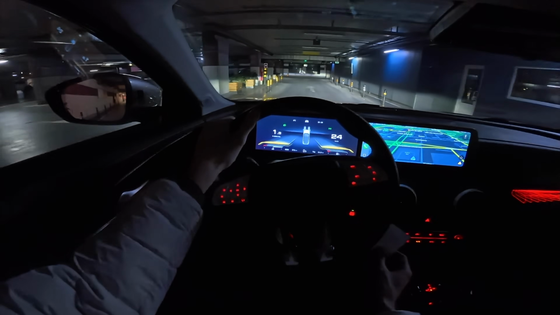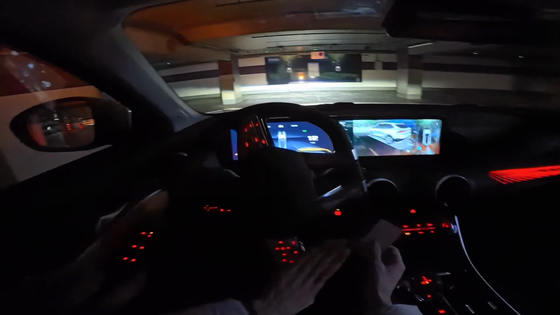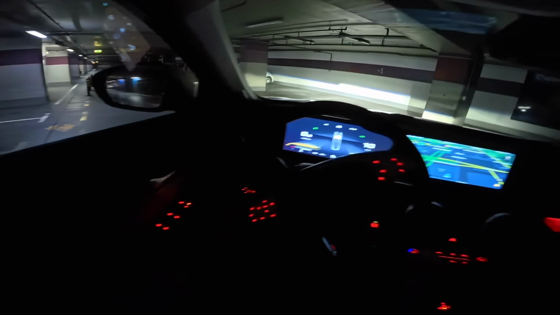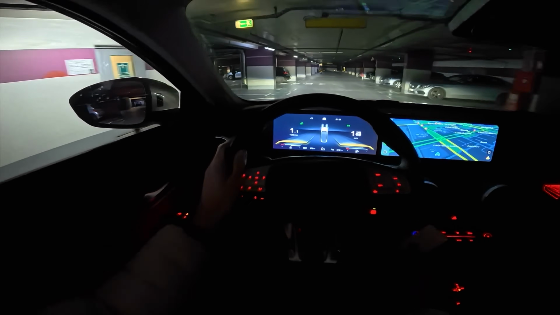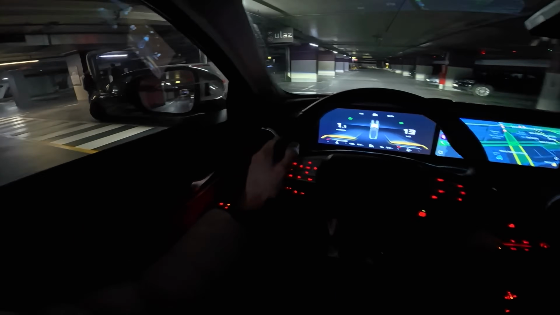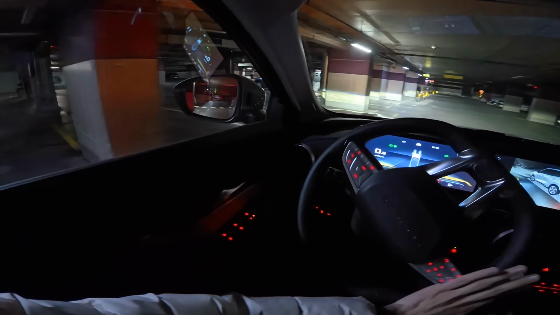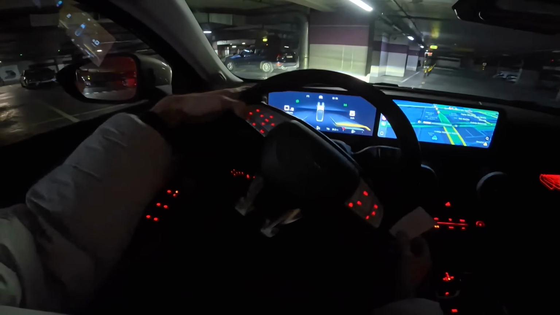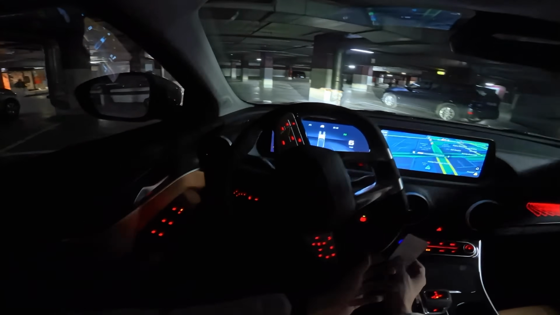But overall, a good value for money. I don't think you can get, when I think about it, in the European brands, this size large SUV. And I know there's a lot of competition, but this is a good value for money. So I would encourage you to go for a test drive.